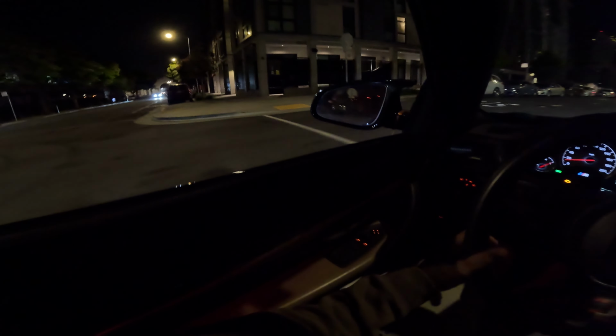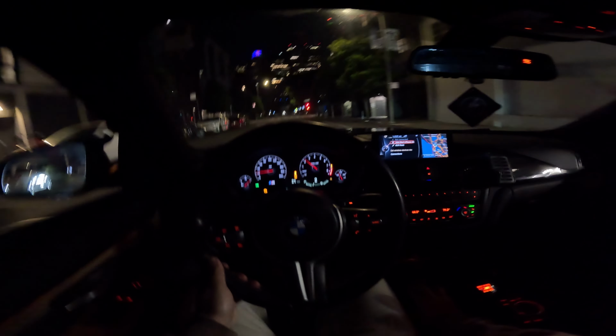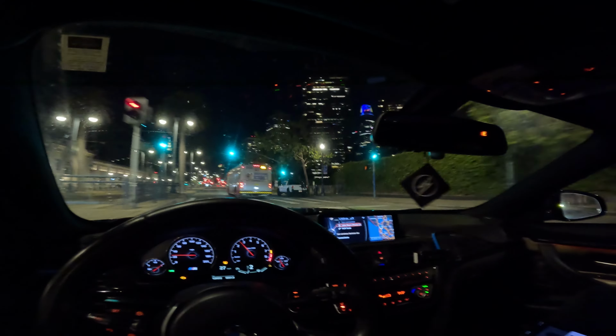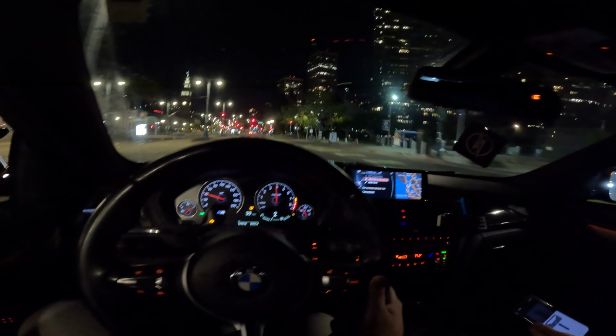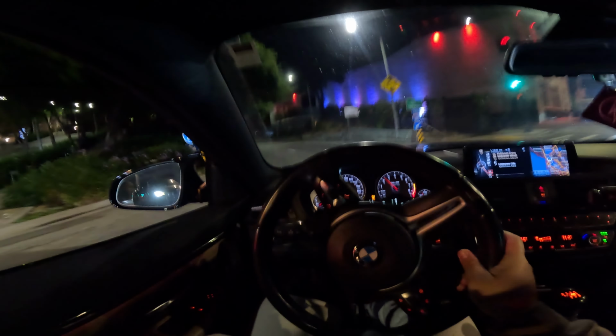Oh my god. For some reason, one of my tires just kind of gripped off. I'm like, oh.